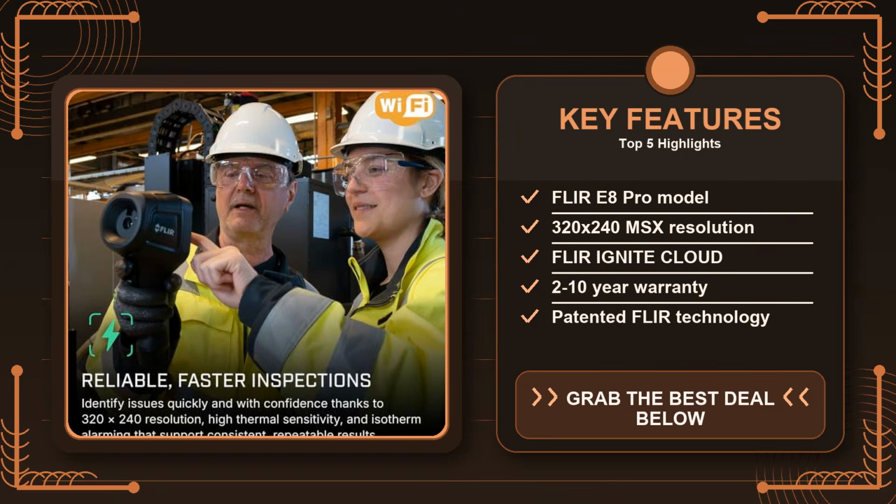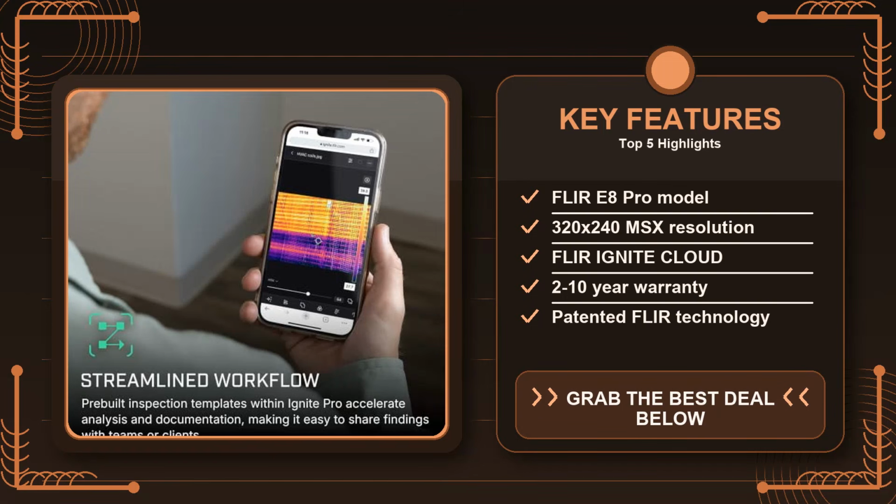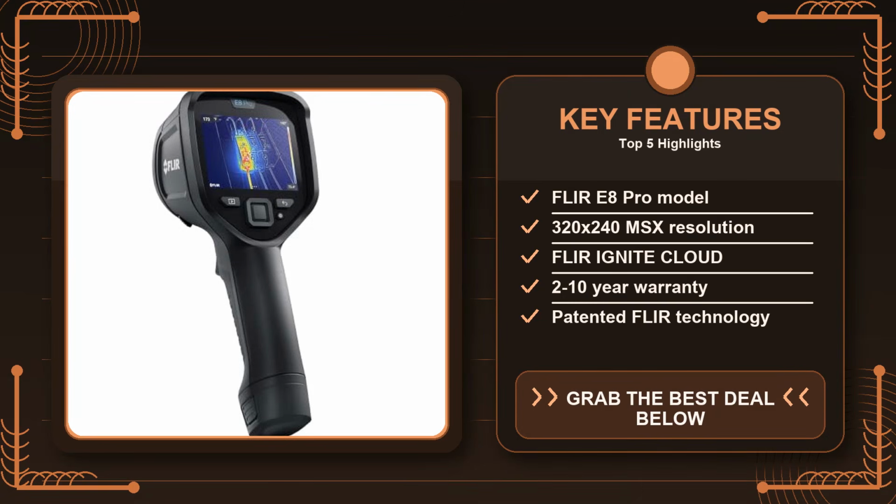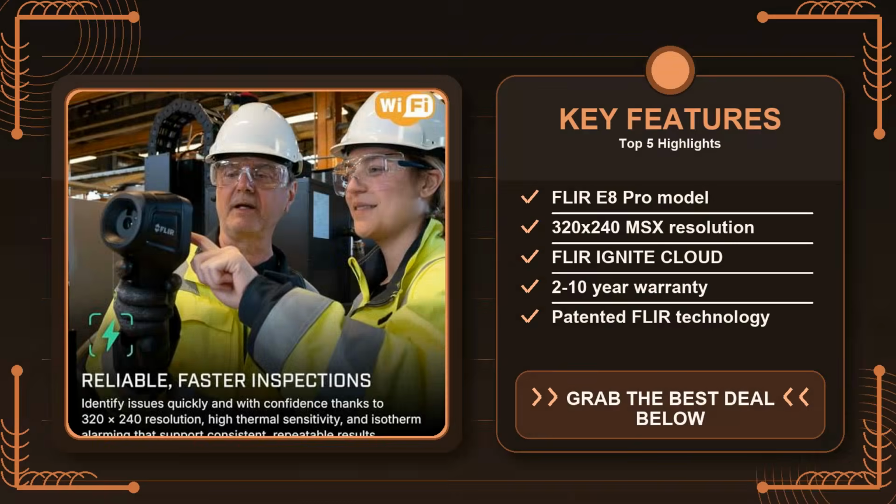Now, let's talk about the lens ecosystem. The E8 Pro comes with a fixed 24mm equivalent thermal lens that offers a decent field of view for both close-up inspections and wider scene captures. Unlike interchangeable lens thermal systems, you can't swap it out for a telephoto or a fisheye. For most tradespeople that's fine because the sweet spot of about 3 to 10 meters covers the majority of job sites. If you're a wildlife photographer who wants to capture distant animals from a ridge, you might feel constrained and look at a more modular system.